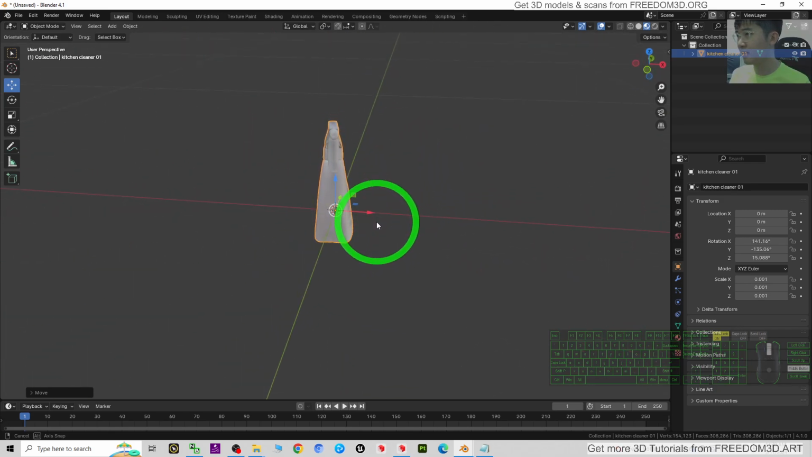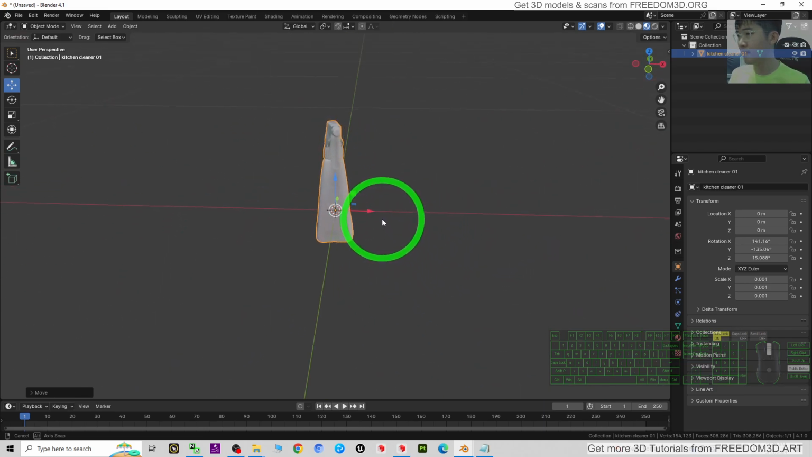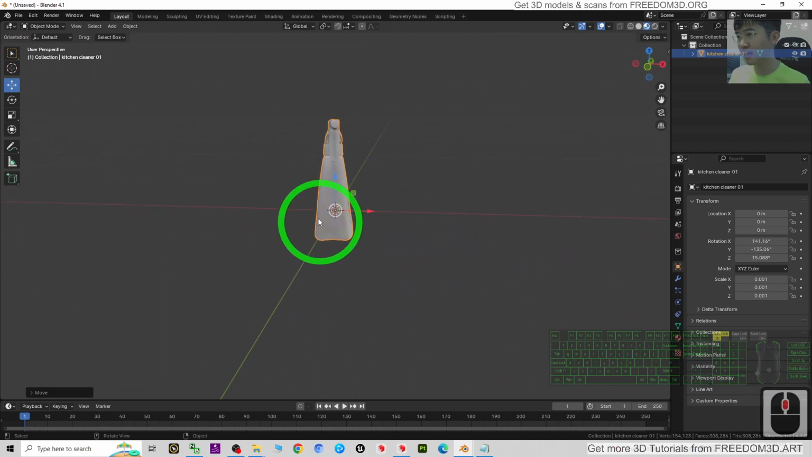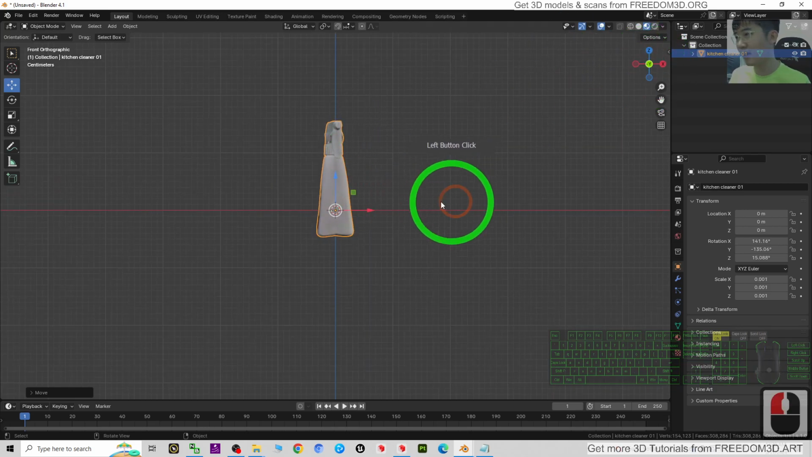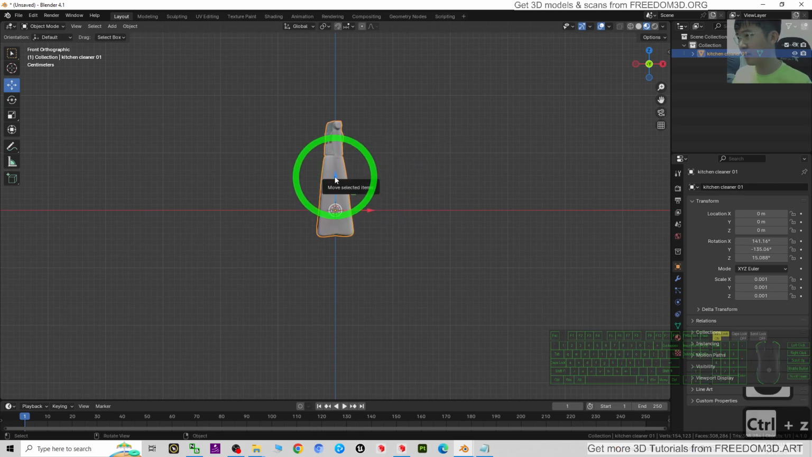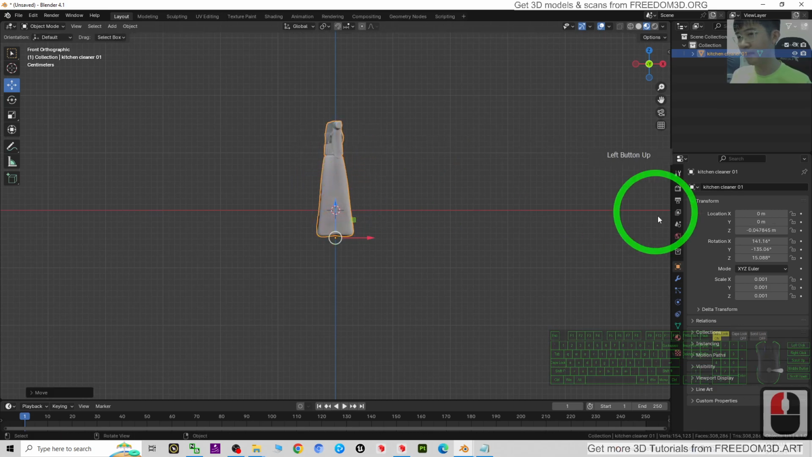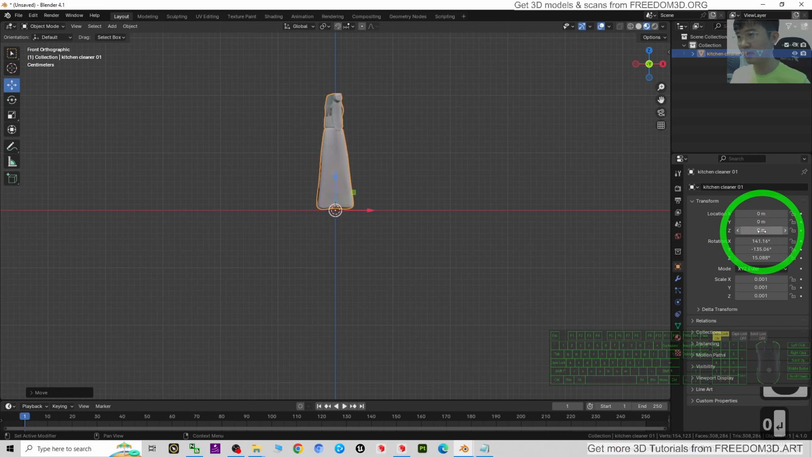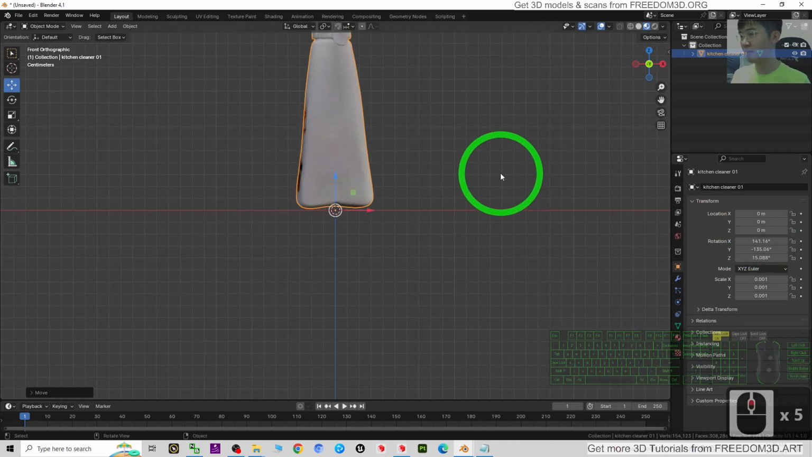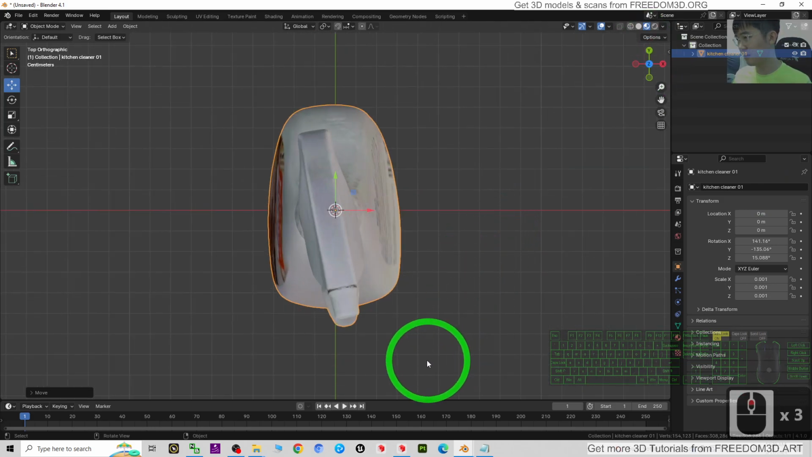Next, just make sure it is at the bottom, so you click negative Y and Control full stop, drag the pivot down. Control full stop, drag the pivot down to the bottom, then send it up to 0, like this. Then look from the top, everything should be okay.